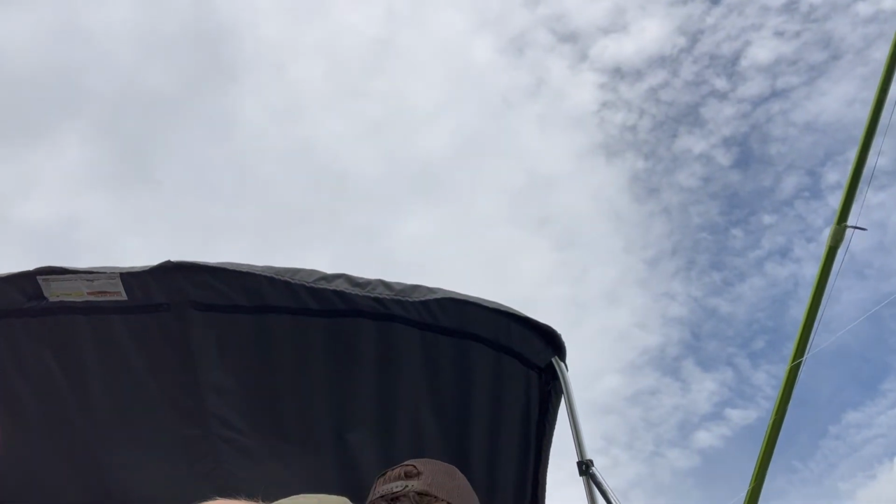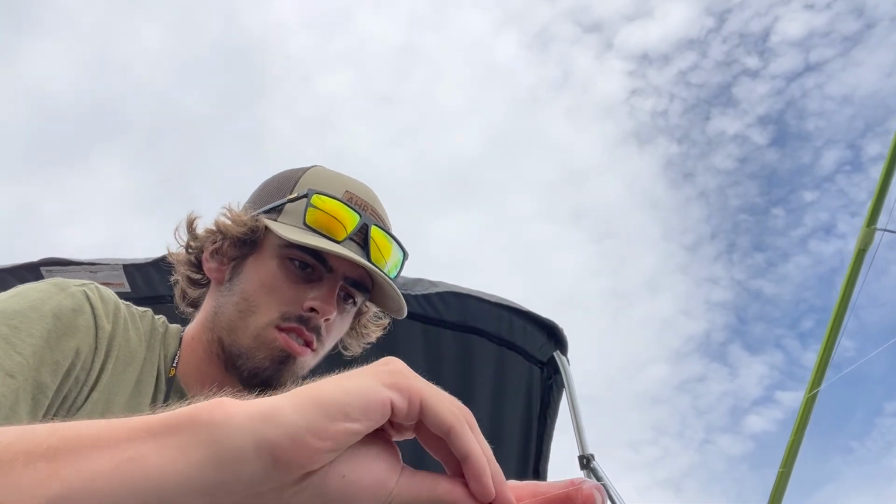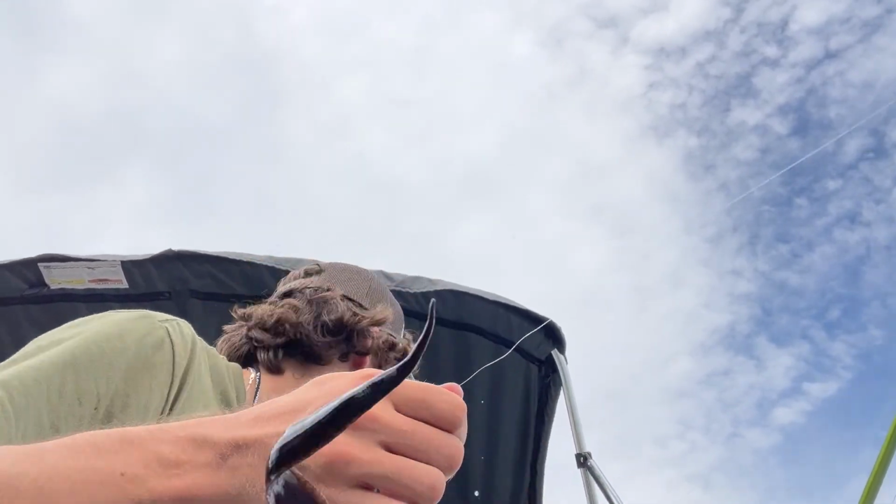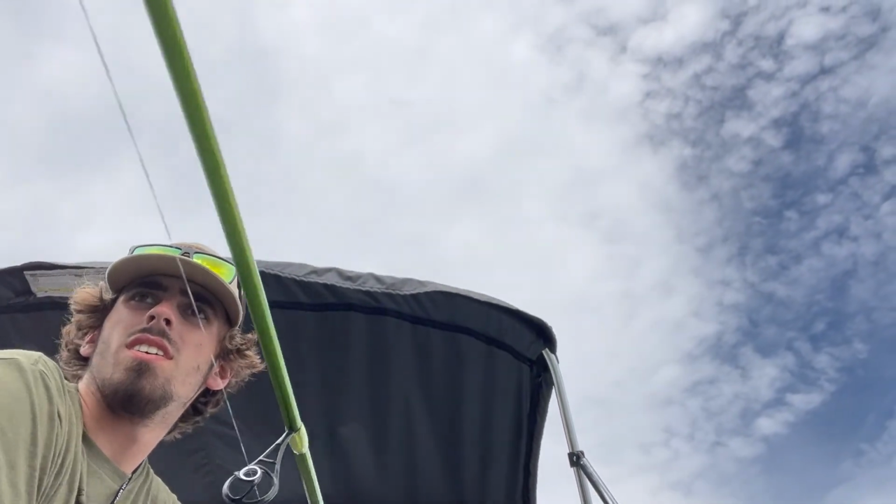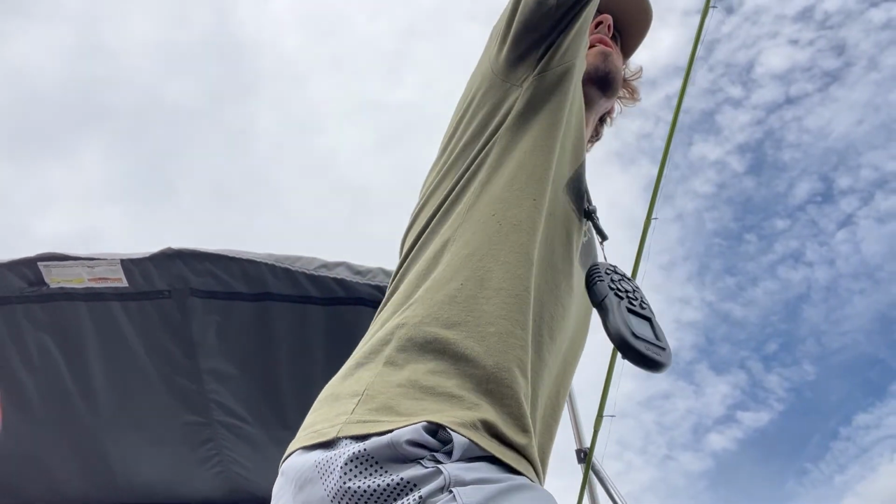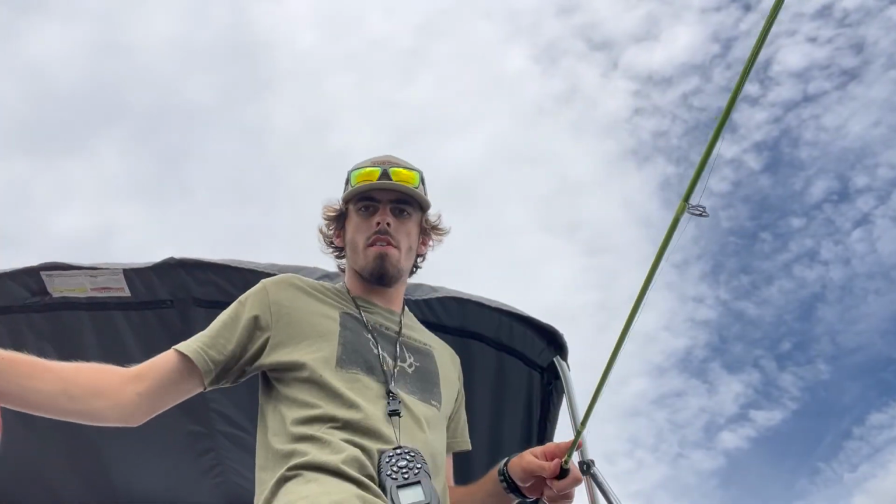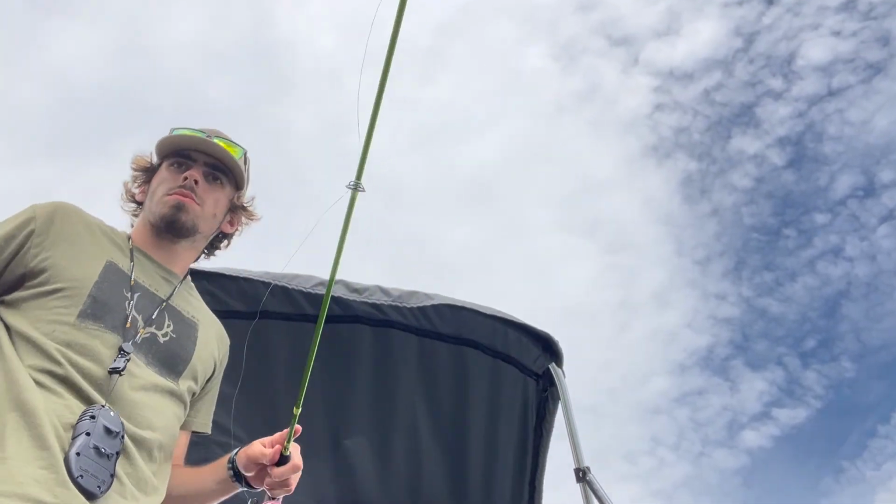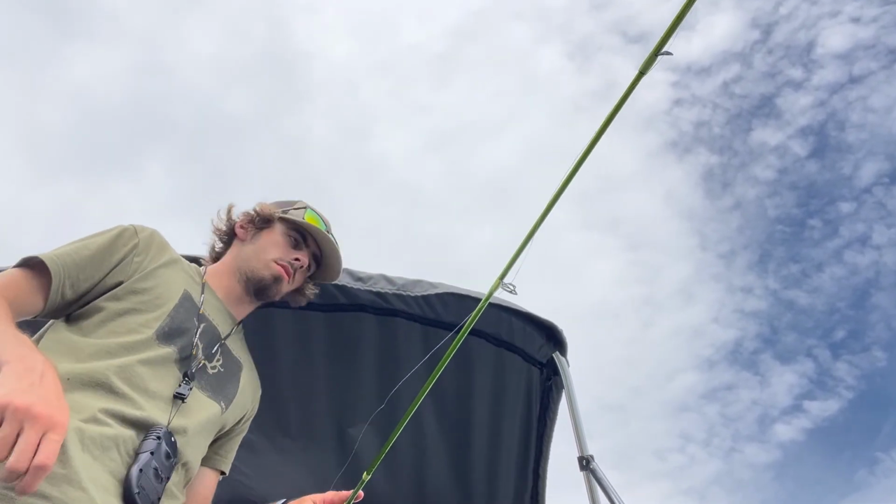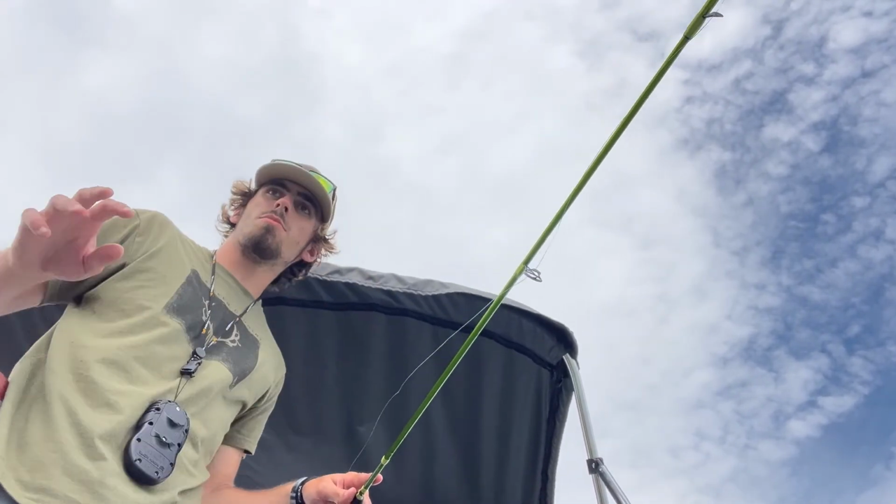Oh, there's more fish down there right now. Bunch more fish down there right now. Oh, I need to get down there. There we go. Leeches are out. Let's see what happens. They're still down there. Just a pot of smallmouth. I mean, just a ton of them.